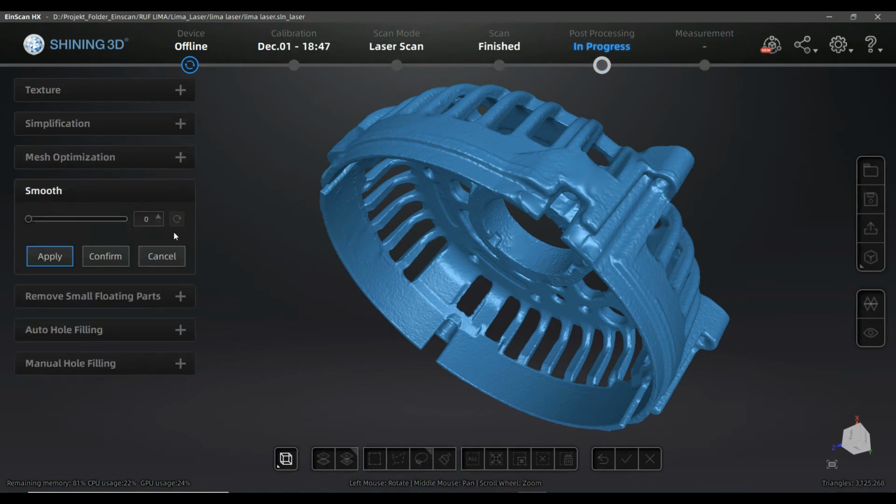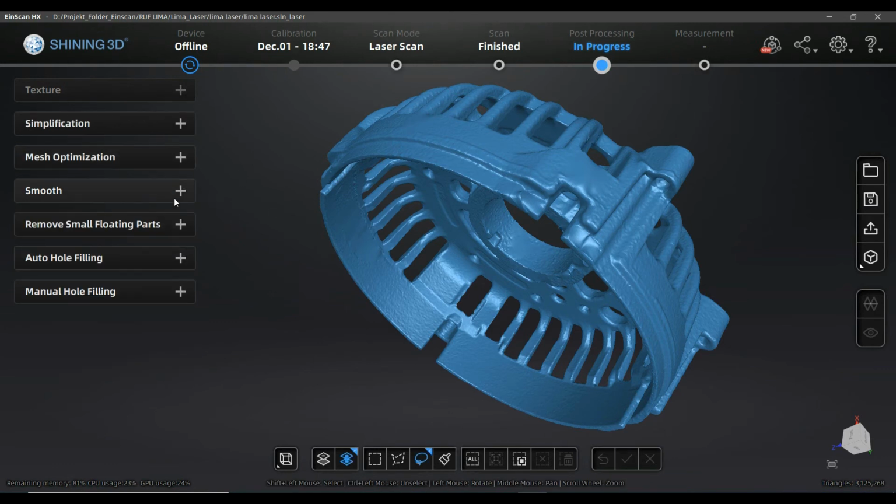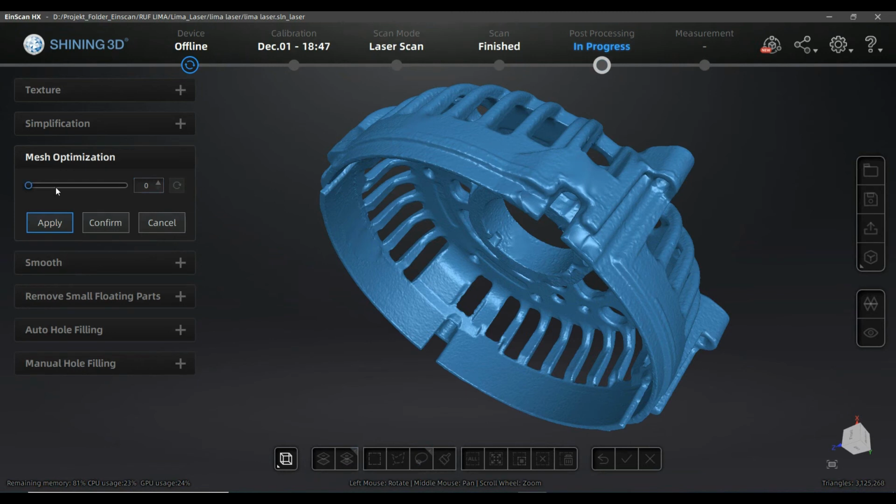Of course, I can go here and smoothen that surface, but in this case maybe mesh optimization can be done as well.